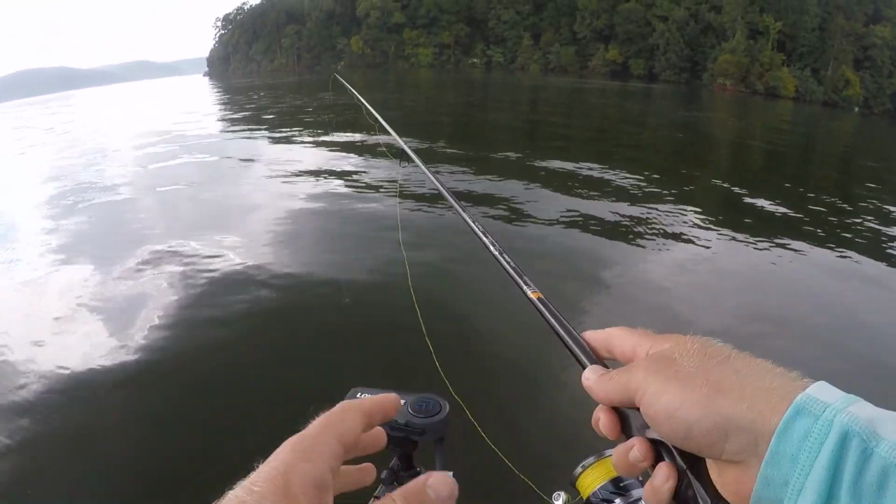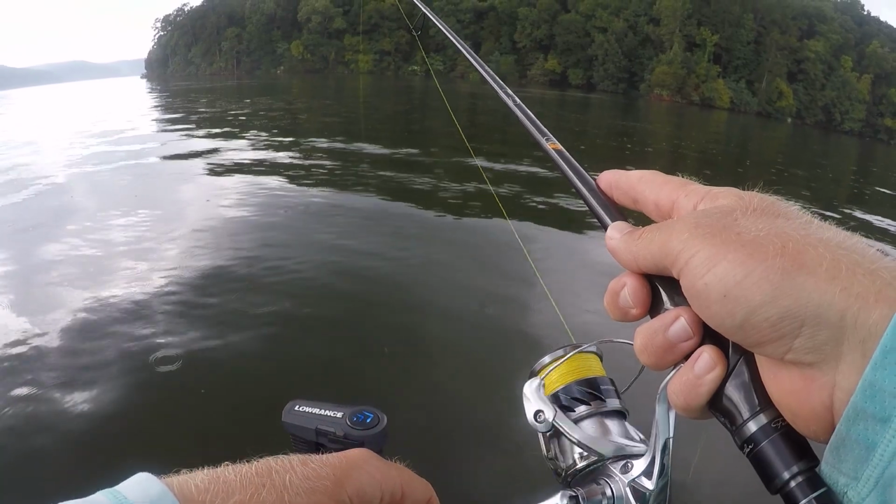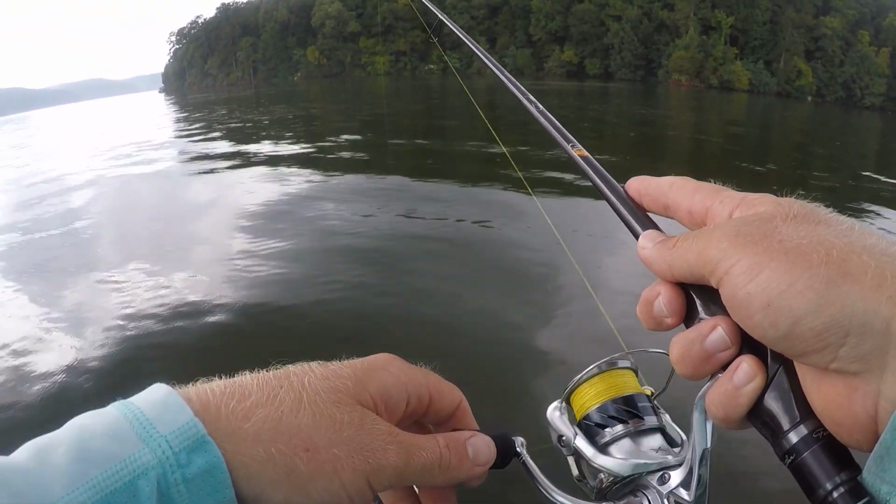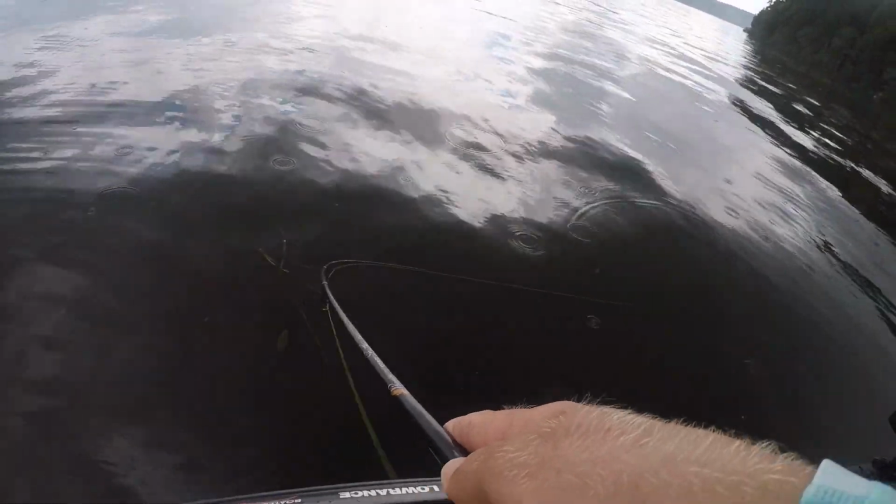So we're on the bottom now. And like I said, really subtle. You're just going to barely move it. Starting to get some rain here, but that's the idea. If I get one on this cast, great, but if not, oh, there he is. There he is. That's exactly what you're trying to do. Basically, you're trying to cast to those marks and just barely move that worm.